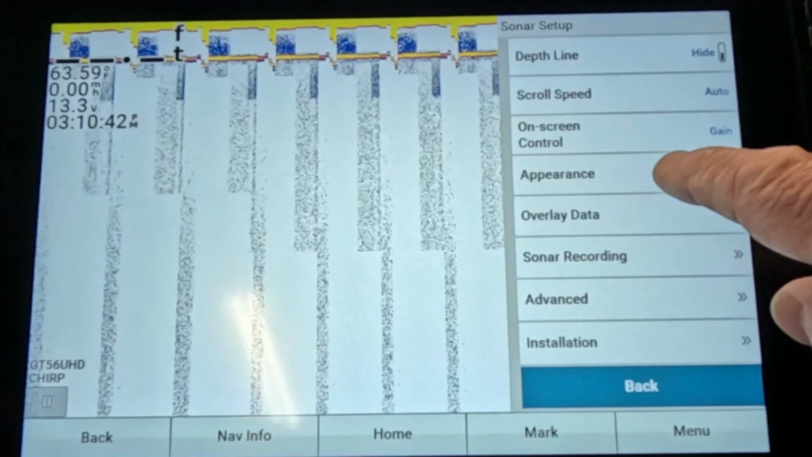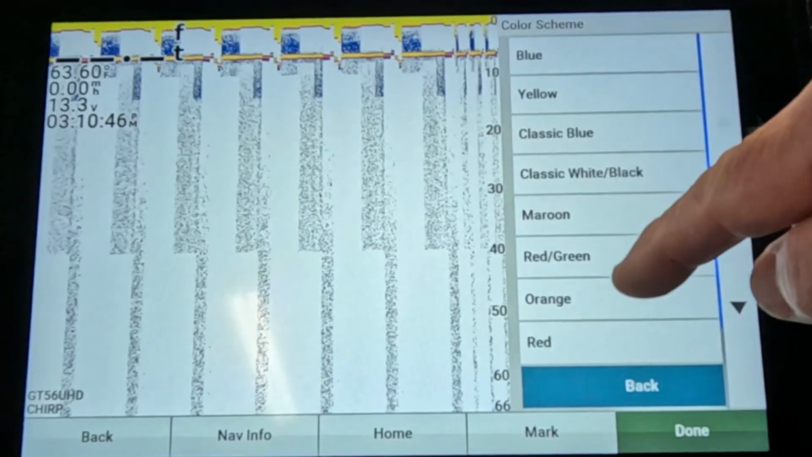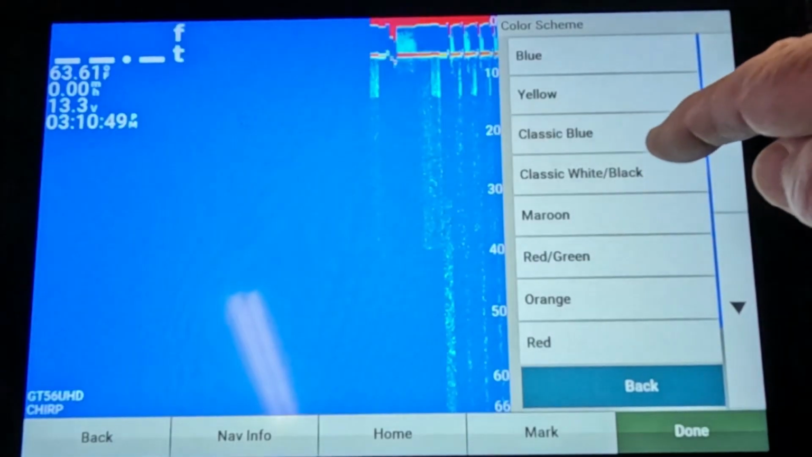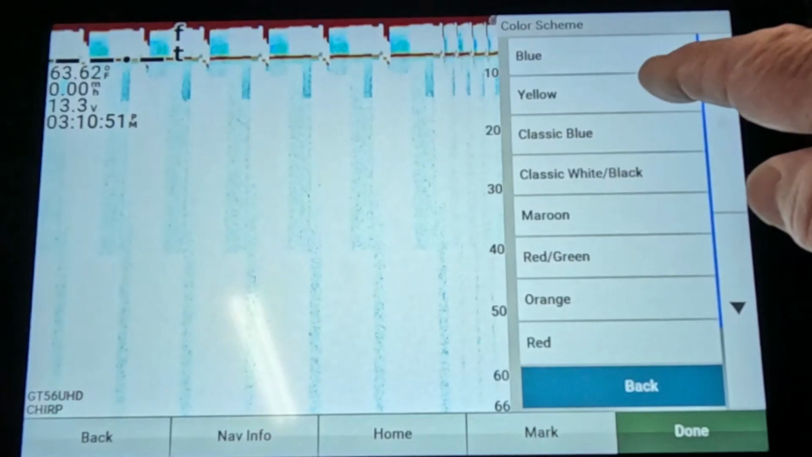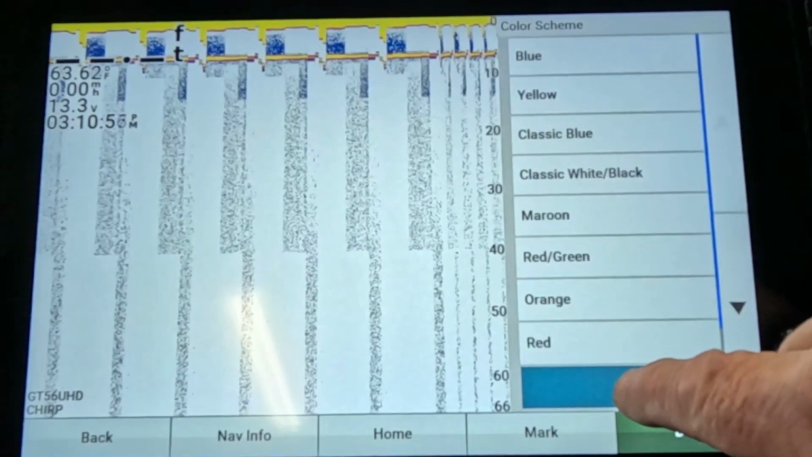And then on appearance, you can change whatever color you like. Just set on yellow. You can set it to anything that you want. You can put it on blue, classic blue, maroon. You put it anywhere you want. I always just leave it on yellow. Yellow's just about good enough for me.